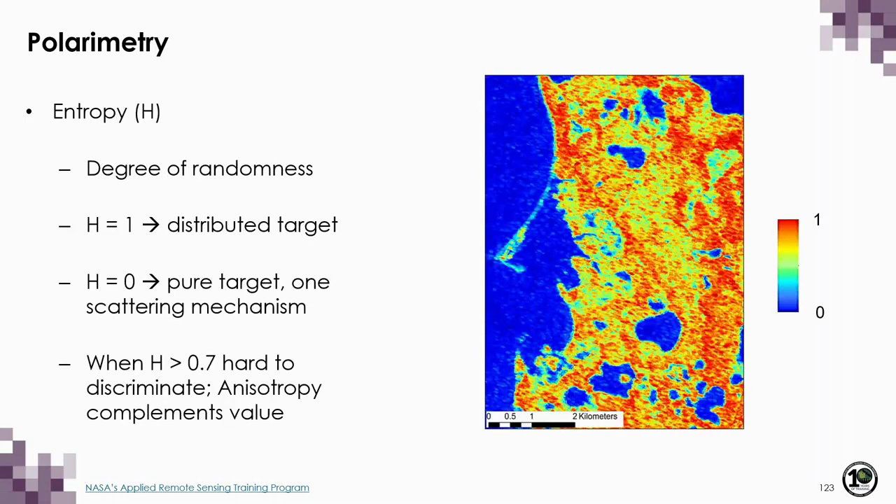Entropy describes the degree of randomness of scattering, with values equal to 1 indicating a distributed target where there are multiple individual scatterers. Values of 0 indicate pure targets where there's just one scattering mechanism. And when entropy values are greater than 0.7, it can be difficult to interpret scattering mechanisms, so we use anisotropy as a complementary information source.